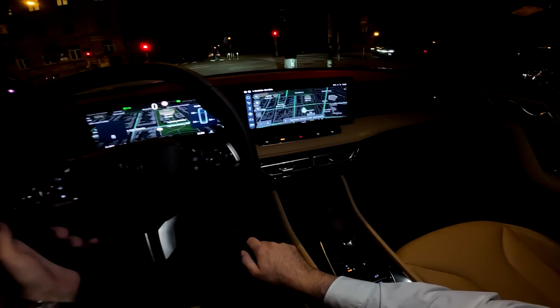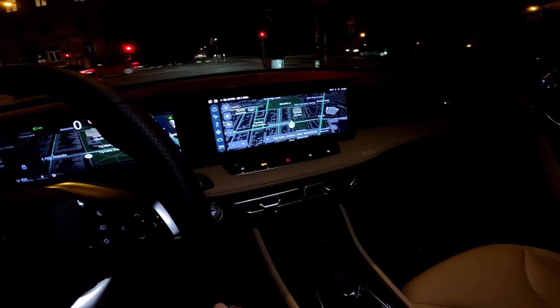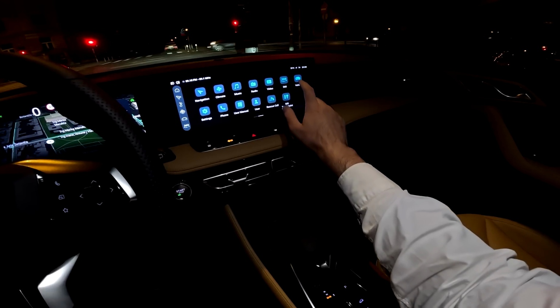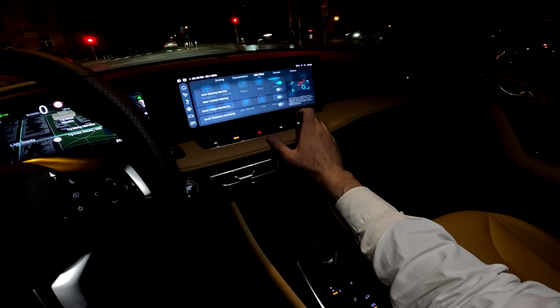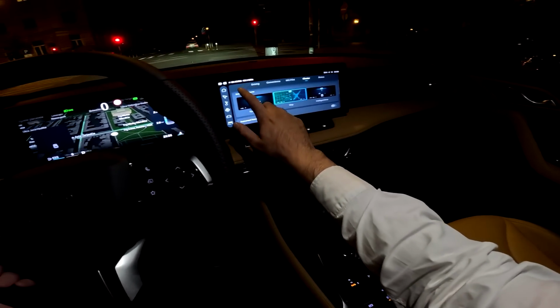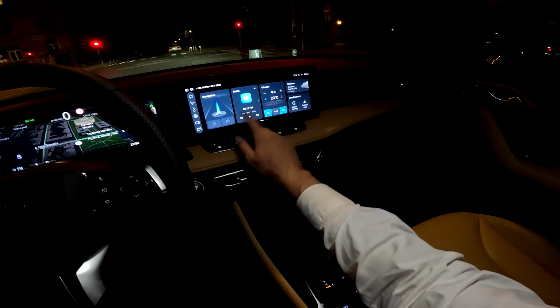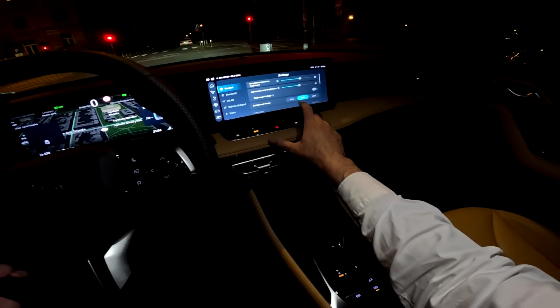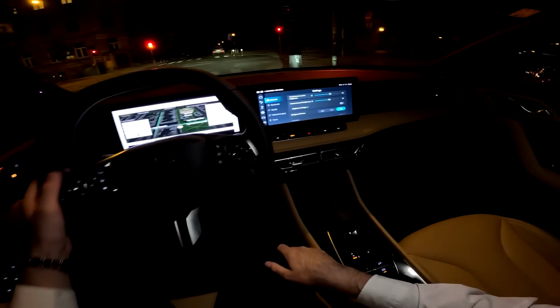And let me show you the navigation. It looks so nice, and the lovely 3D view of the buildings. But let me also show you this. So I already showed you the cluster themes, but if we go to the settings, there we go, you also have the light theme.